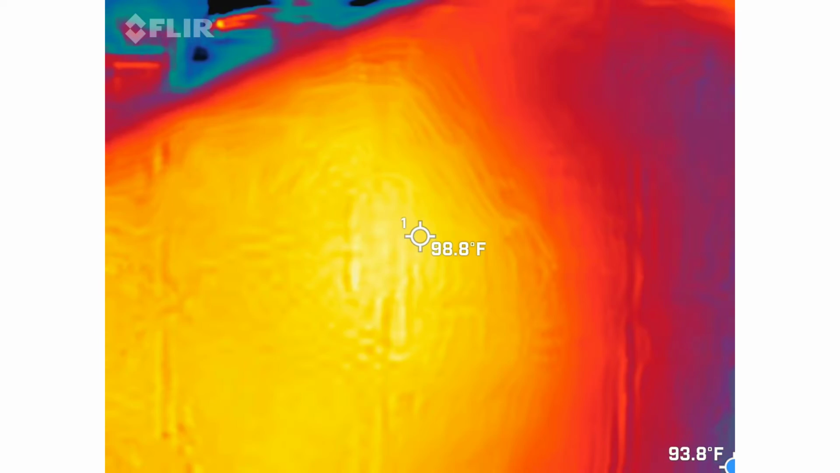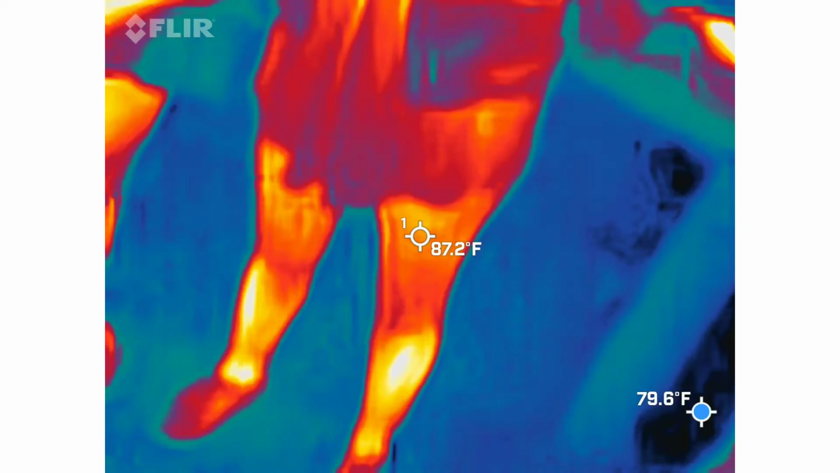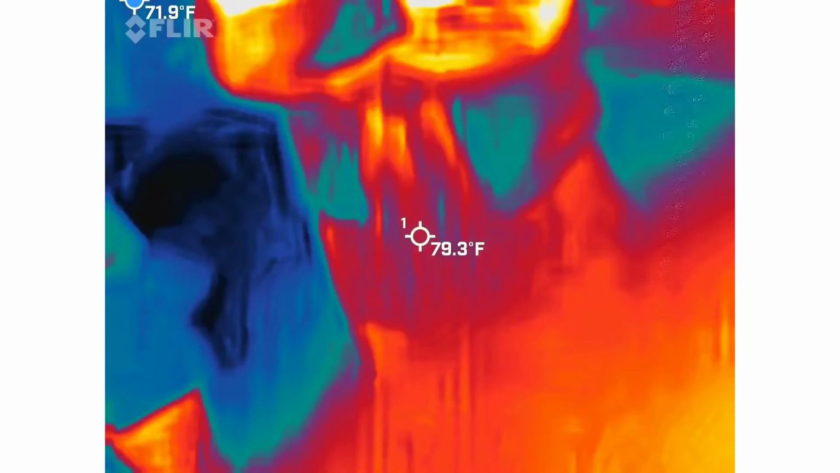Does it make any difference whether I hold it right here like that? That's not where the camera is. You're good. Right-handed. He's got the crab claws. Yeah, I got crab. Yeah.